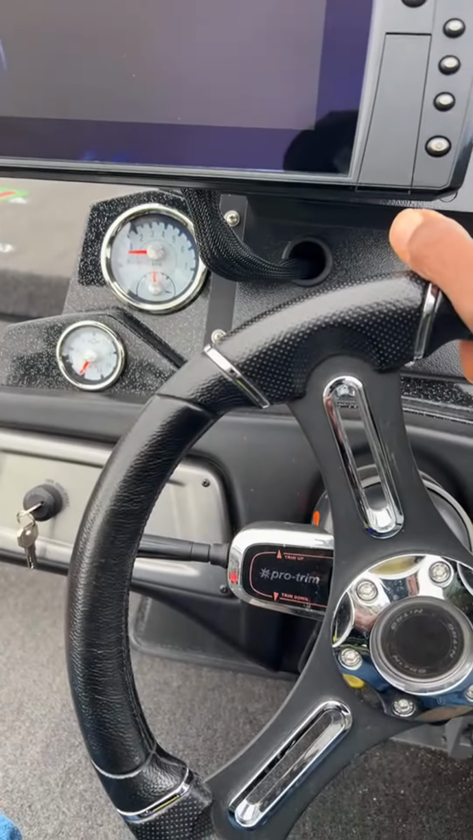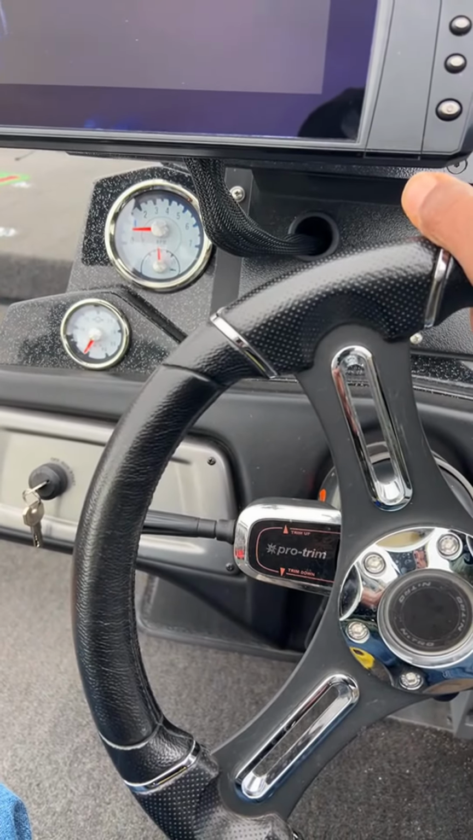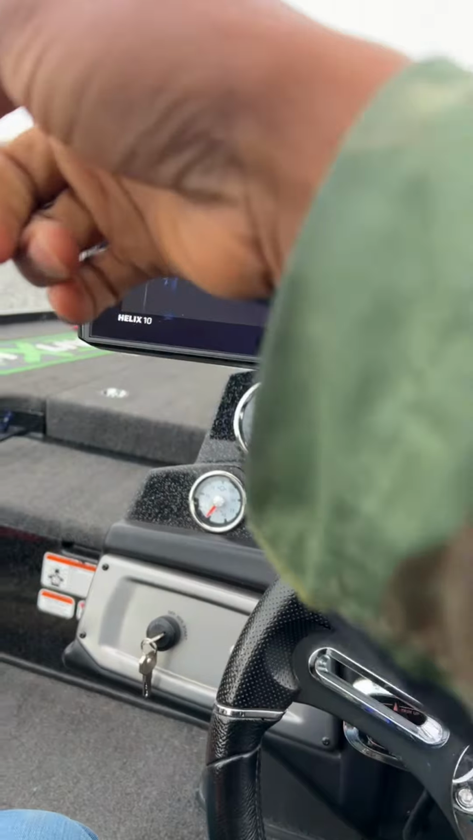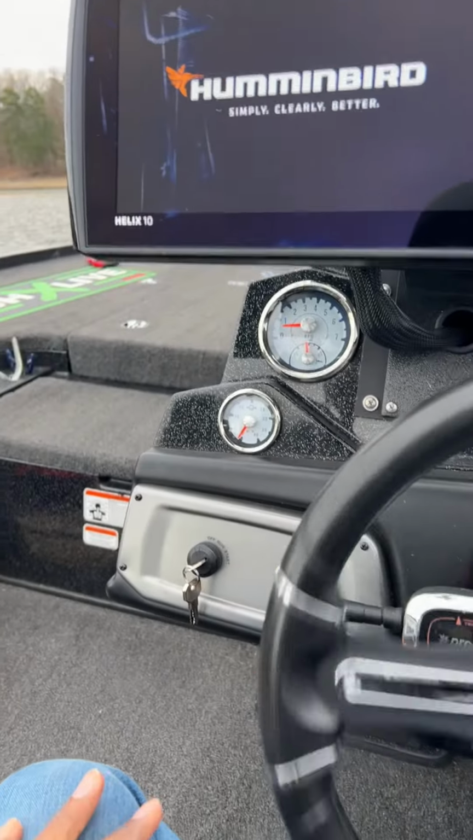All right, Phil says, I like seeing a lot of electronics. I used to have a lot on my boat too. They're fun to play with. I had autopilot, that was great. Yes, sir. So yep, I got autopilot, all that stuff up there on the front on that trolling motor up front.